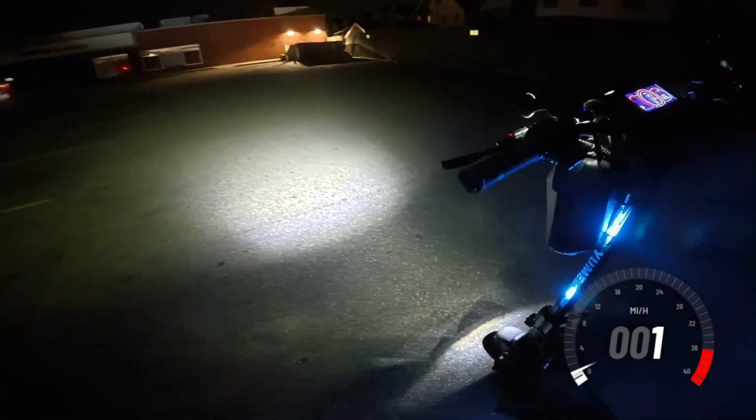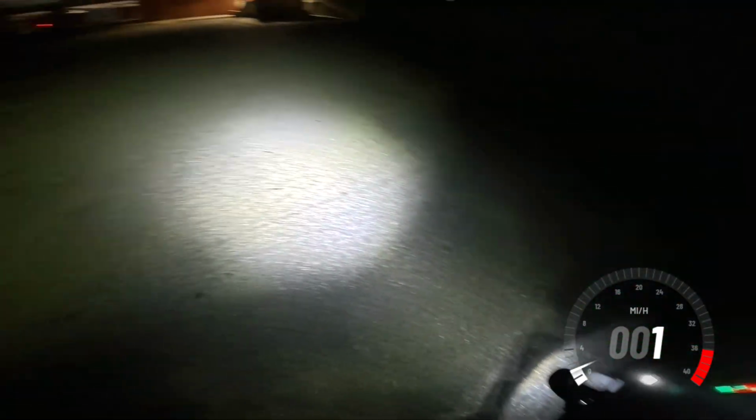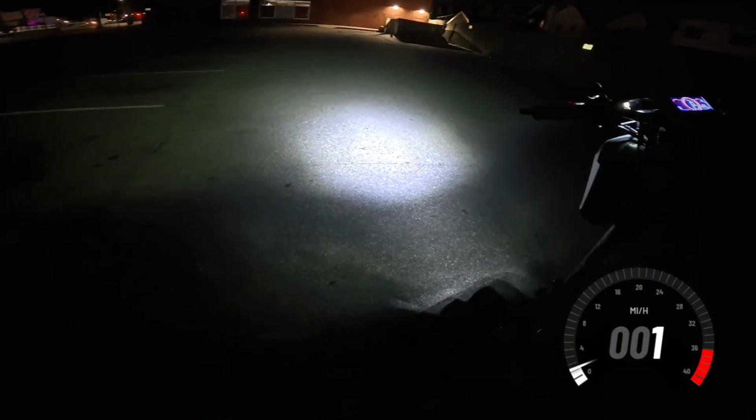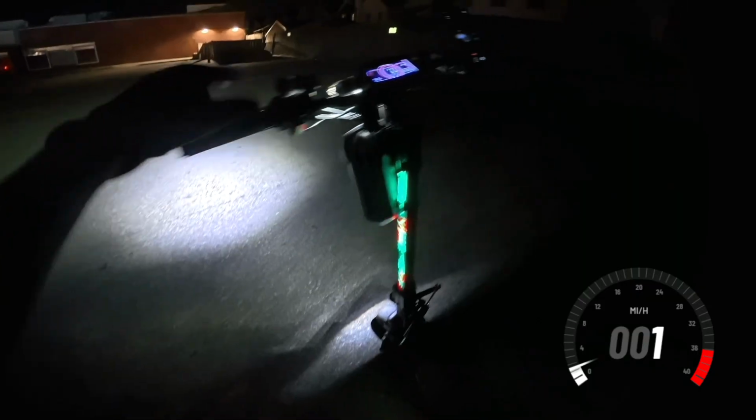Now look at the difference now that I turned these on, and this is only 4 out of the 6 LEDs. Now this is just 2, and now it's all 6 of them. Huge difference, isn't it? Huge difference in riding at night. Let me turn off the scooter light. Now look, it's like the scooter light didn't even add anything. But yeah,